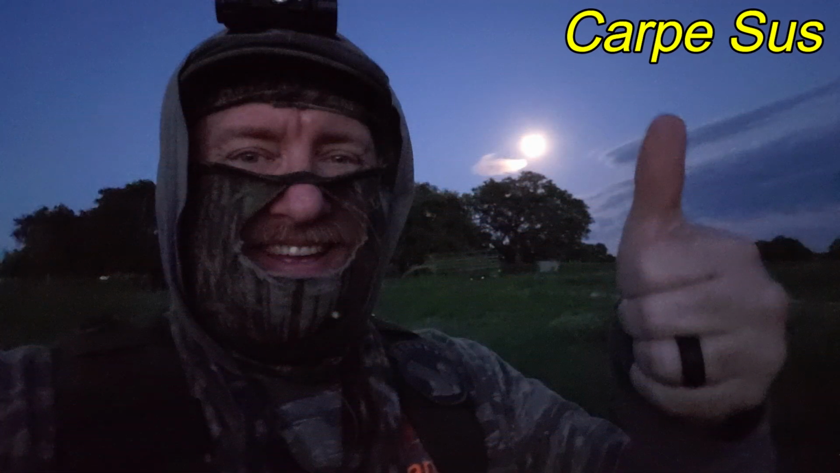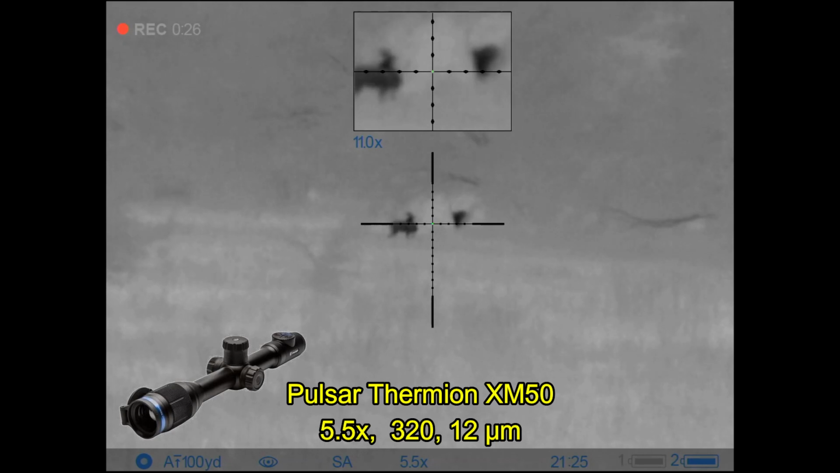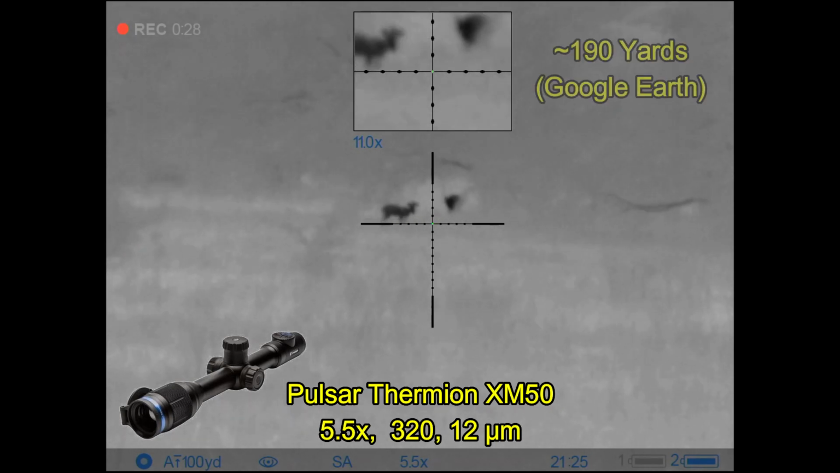Carpe Jesus. It was a full moon, the mosquitoes were out, and I was hooded up down in Bosque County when I headed out into the oat field. I was watching some deer with my Pulsar Thermal XM50.